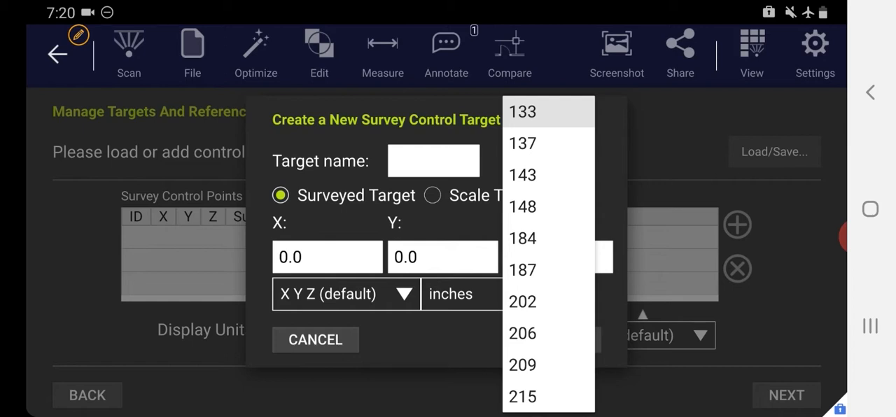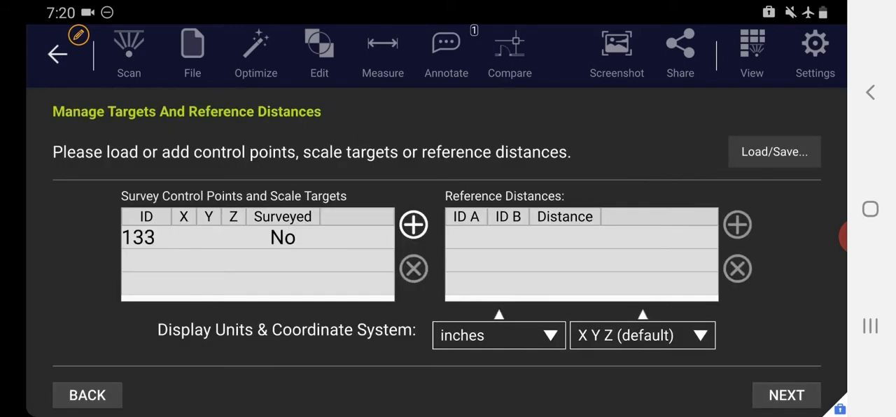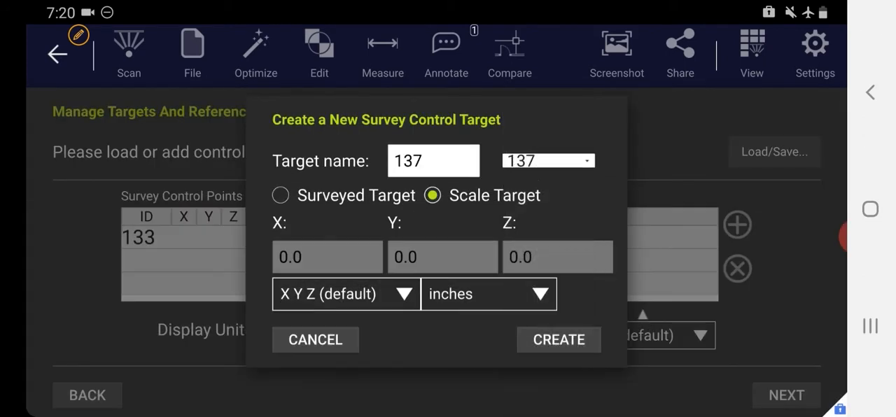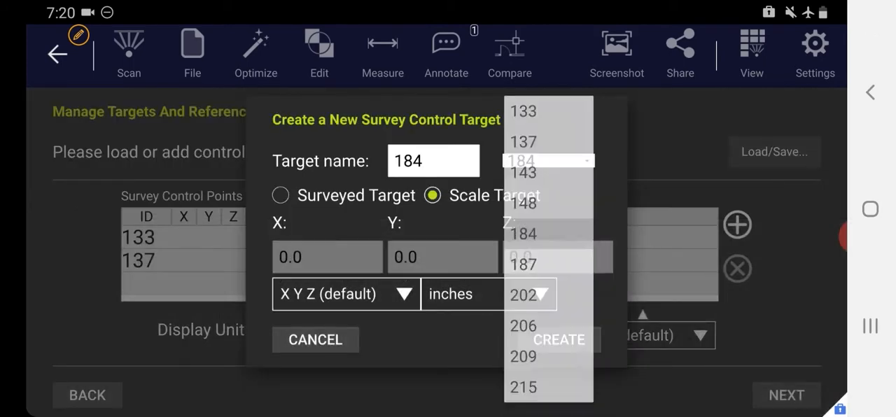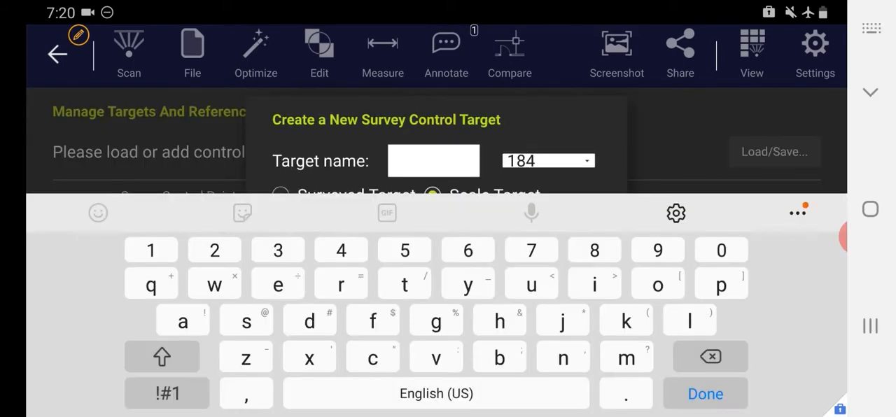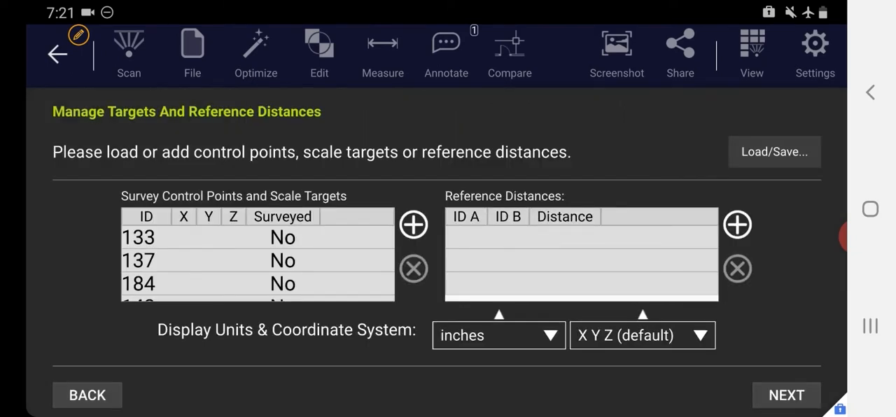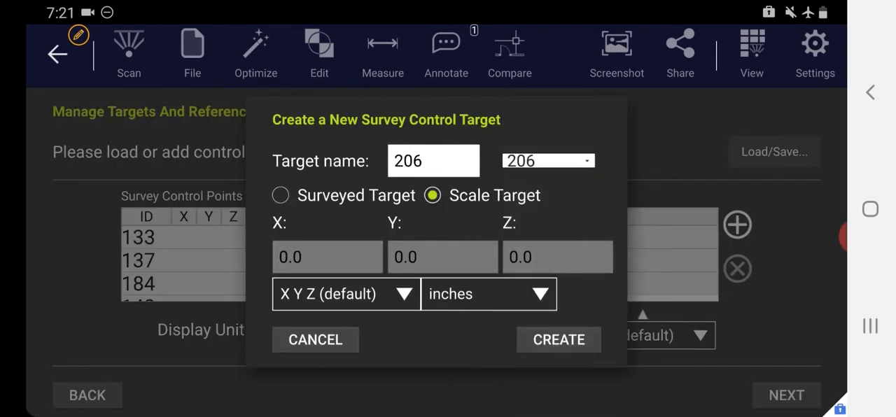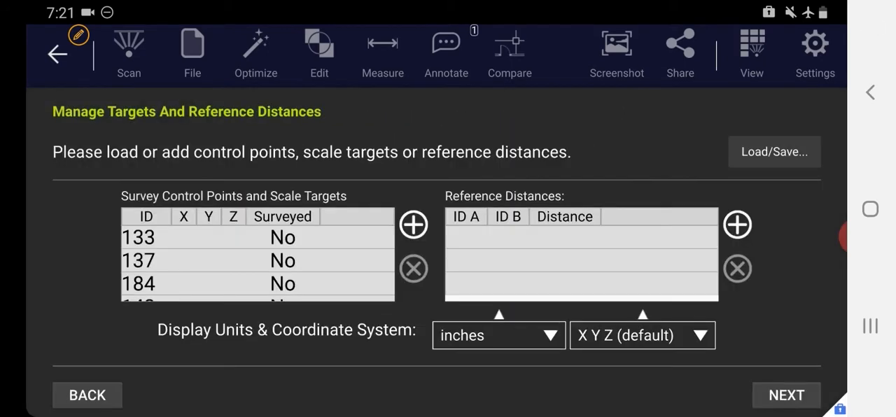So I'm going to create each of the 6, which are 133 as a scale target, create. 137 as a scale target, create. 184. 143. 206. And 187.